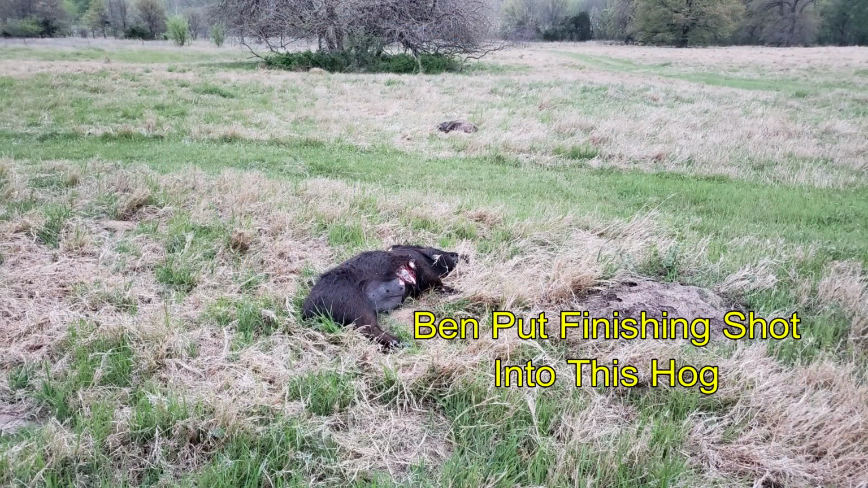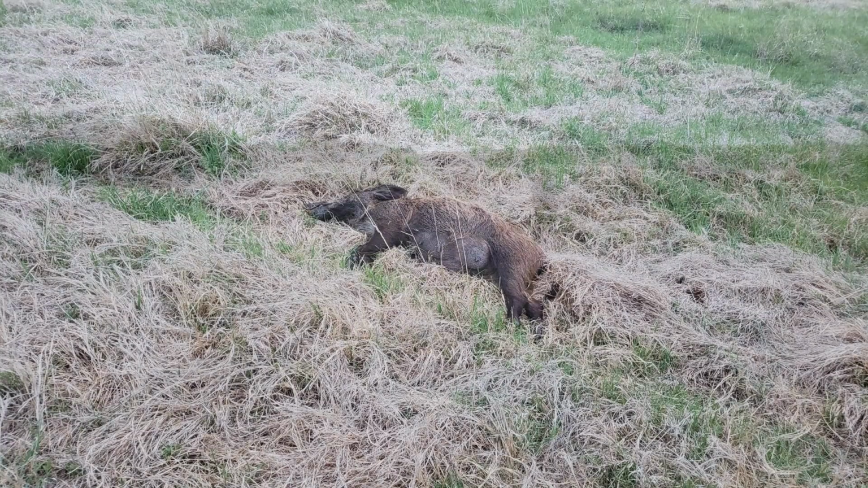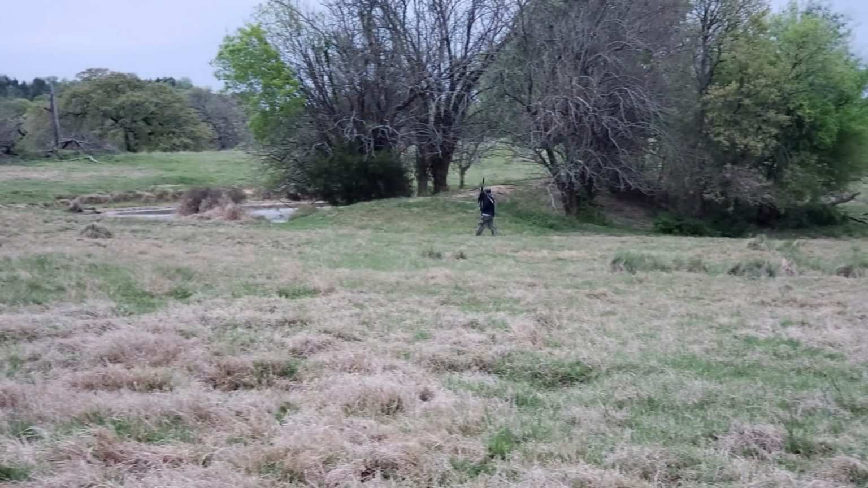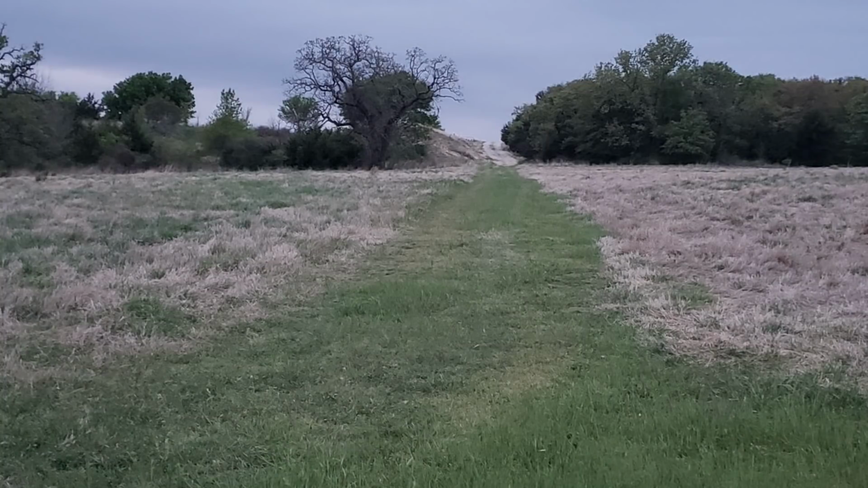We head down to check out the hogs. We think this one in front is mine, the one in back is Ben's. This is going to be my runner hog, and we're headed over into the field off to the left where Ben's wounded hog was, and we're going to do a search for this hog, and we go all over this field looking for the hog, and we're not seeing it anywhere. So I get to walk all the way back uphill to the truck while Ben collects together the hogs.